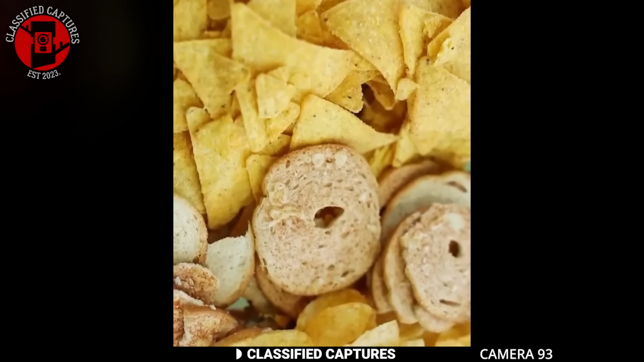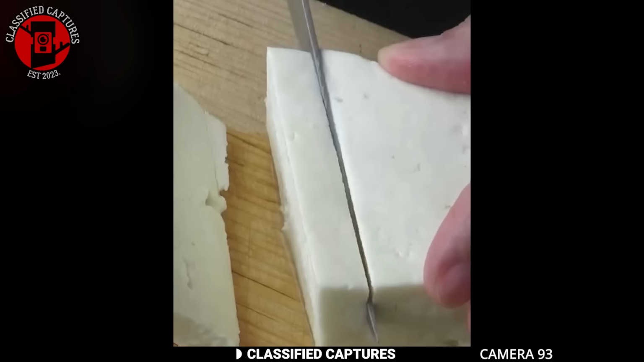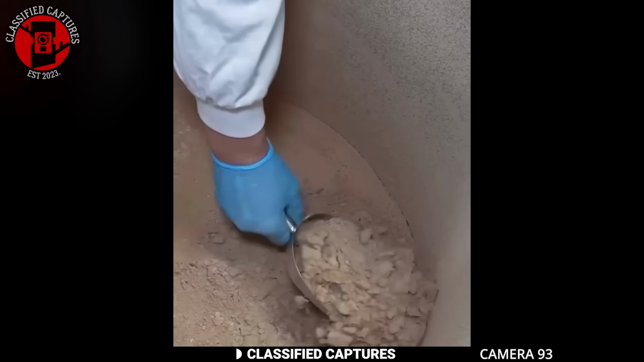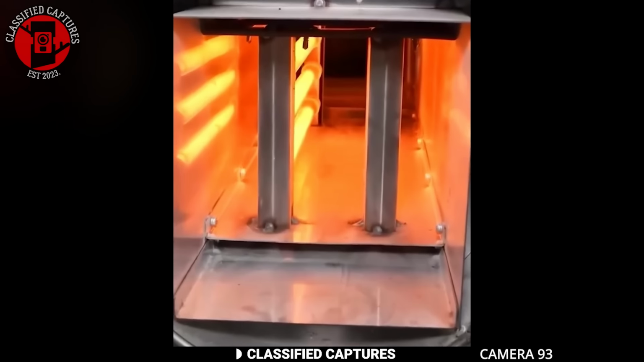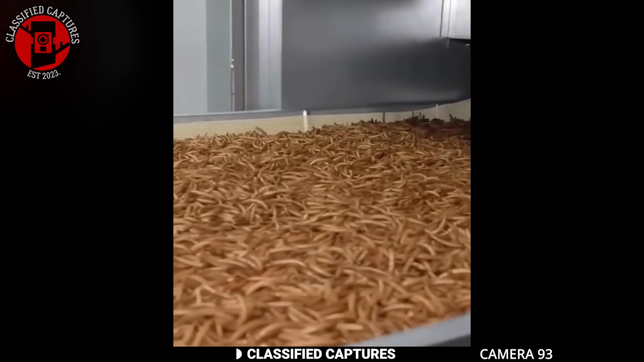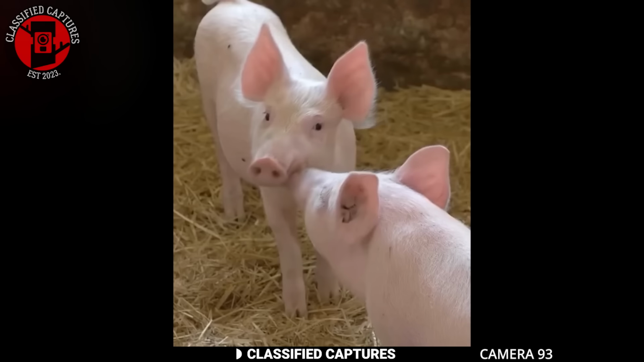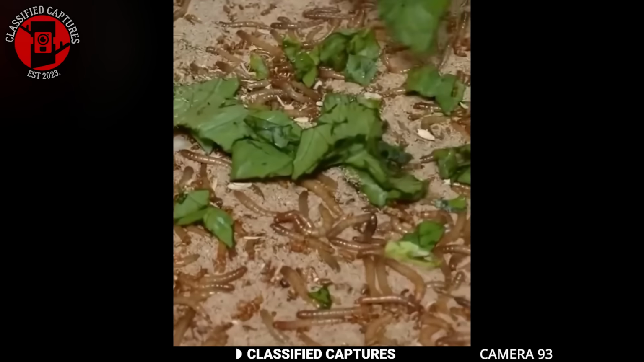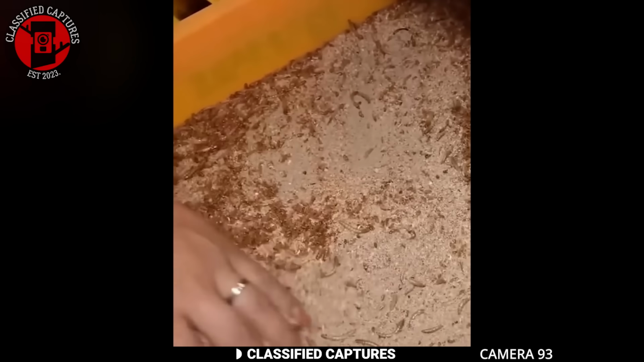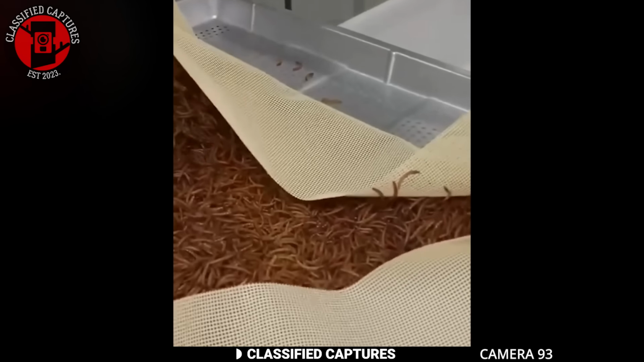So, let's be real here. How much of this process will actually be regulated? Even with strict food safety laws, we constantly see reports of harmful chemicals slipping through the cracks, banned ingredients still making their way into food production, and companies cutting corners to maximize profit. If these issues exist with everyday food, how can we be sure every batch of insect flour will be properly treated and safe?